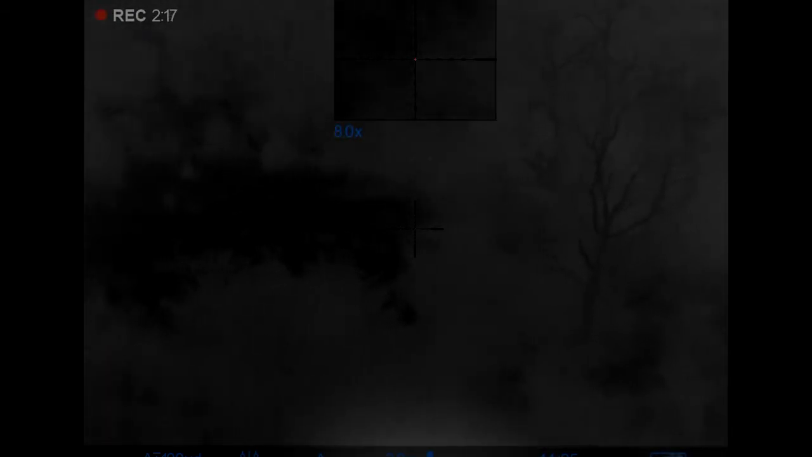But also not shown is the third coyote that came to check on her buddies. And, you know, being the equal rights activist that I am, I treated her the same way, and she got a hole punched in her too.